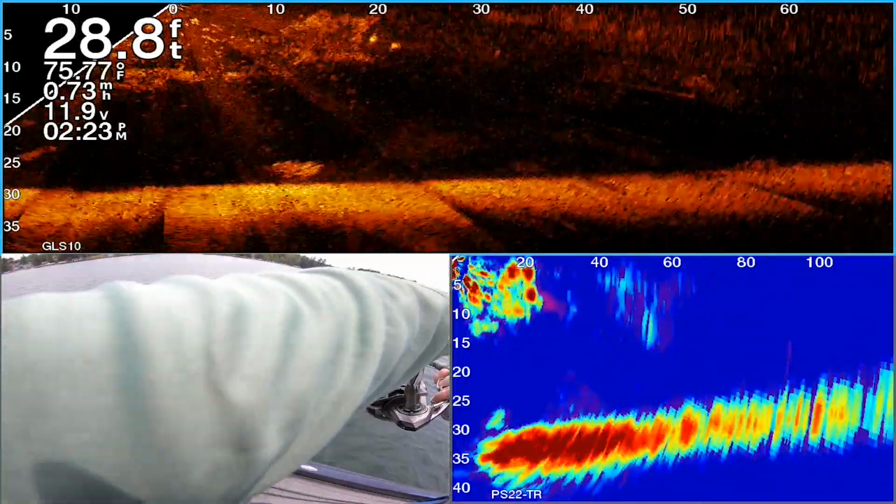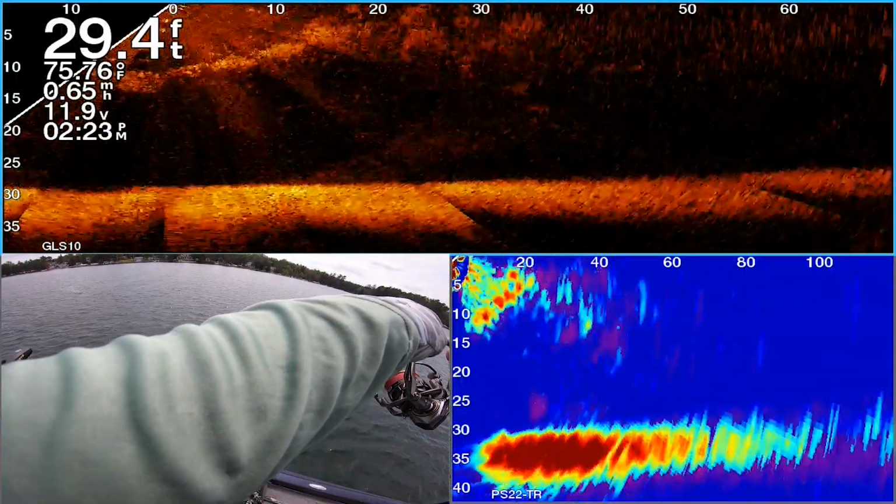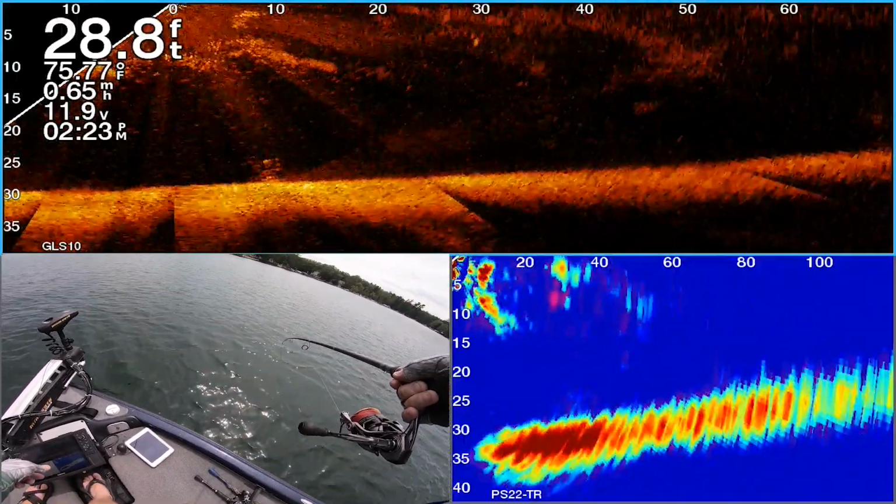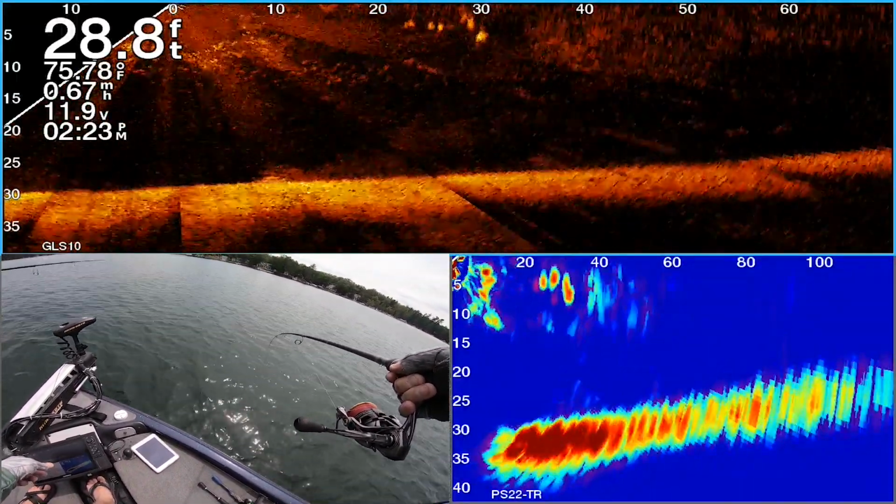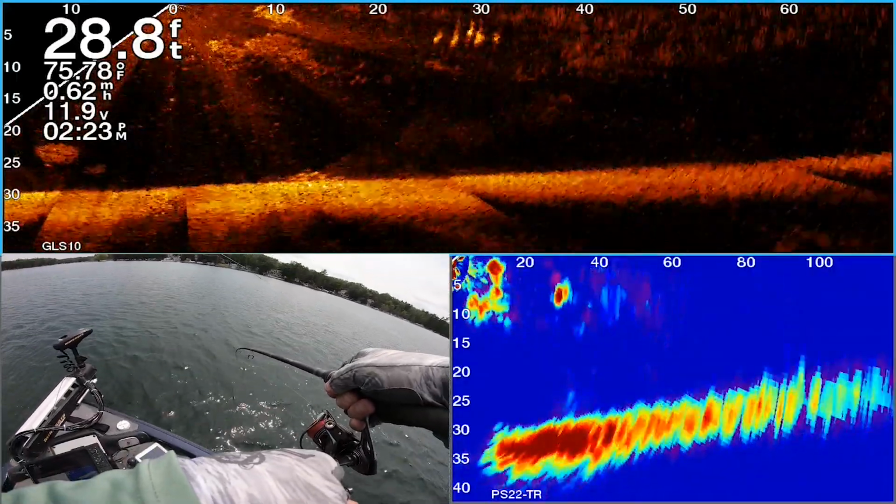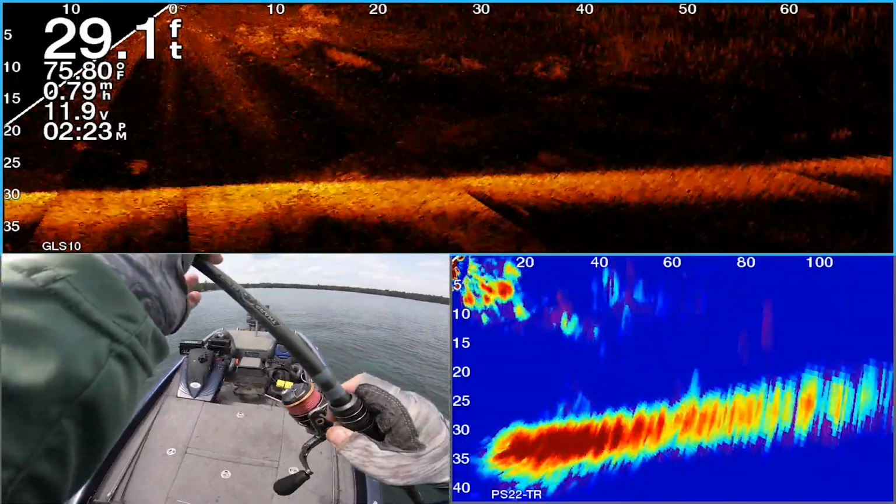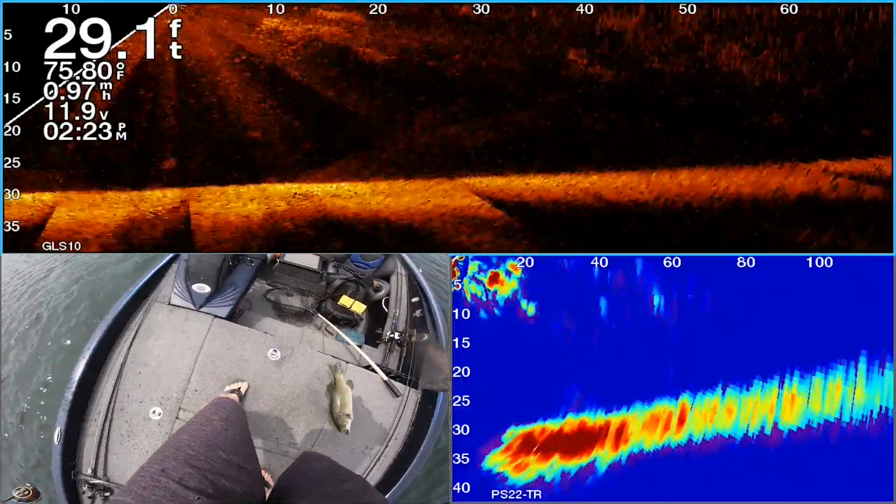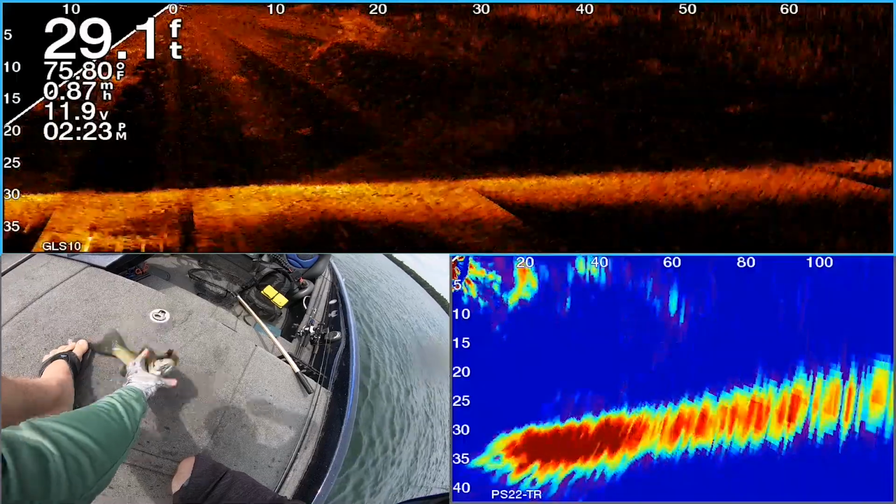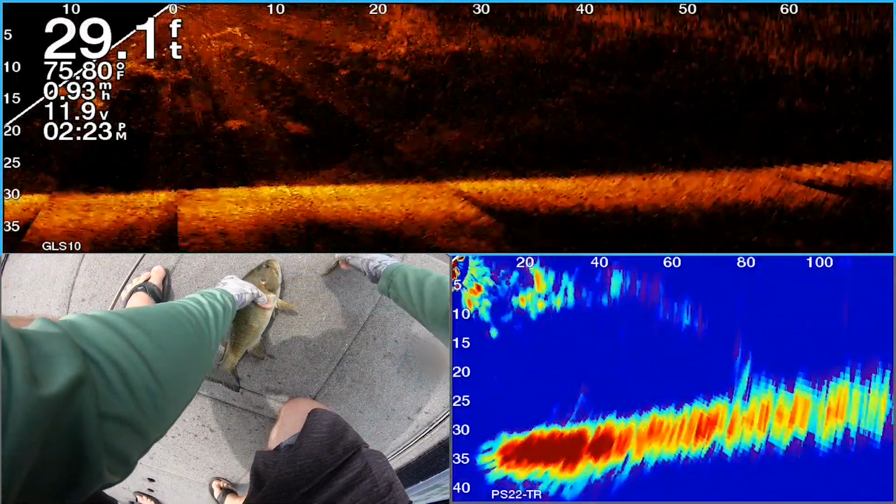Right behind him, 20. See him? There you go at 30. They're pushing bait. See him at 30 pushing? You out at 30? Thank you. Ooh. Thank you. Thank you, fish.